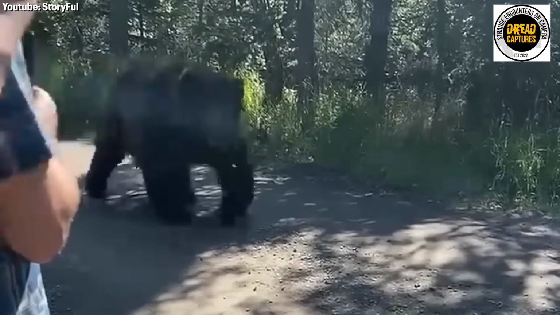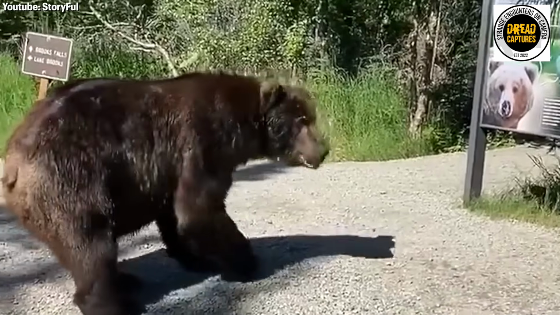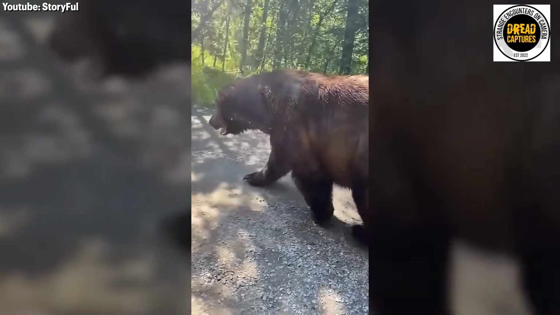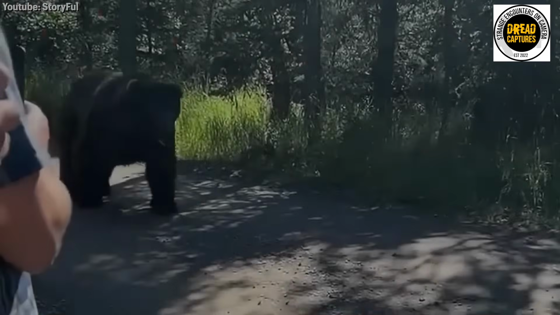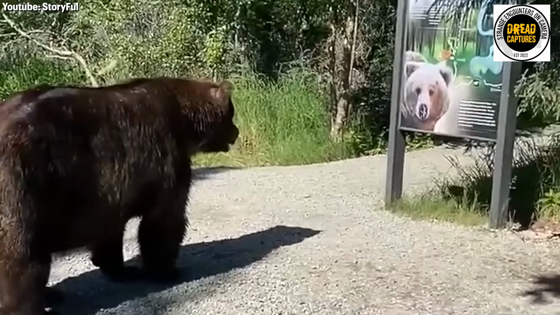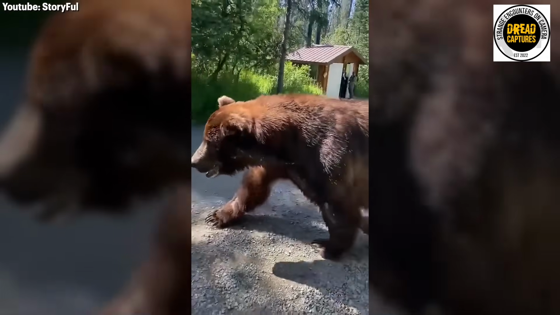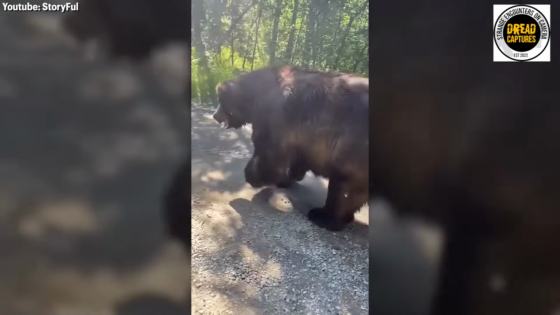I mean, look how big that thing is. Look at his paws. Man, I don't like the way that thing is breathing. He doesn't seem happy. Everyone stayed calm and the bear eventually moved on, but ooh, I'd love to know, has anyone actually ever been in an experience like this?